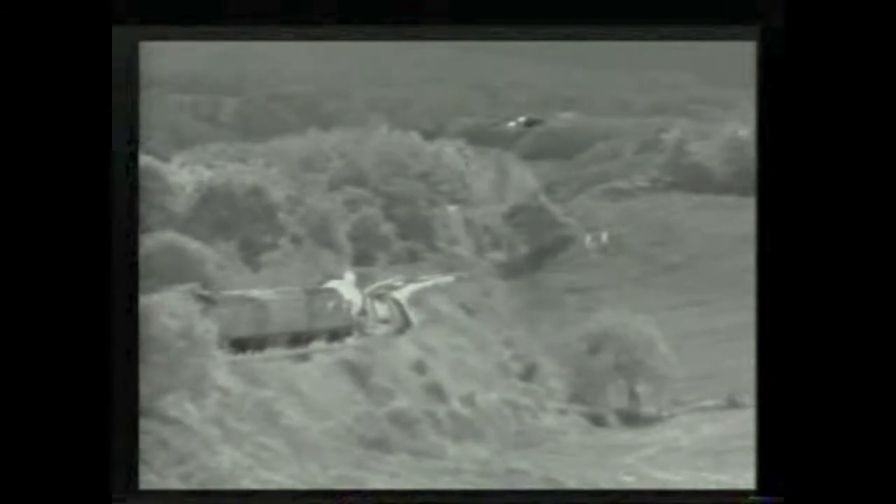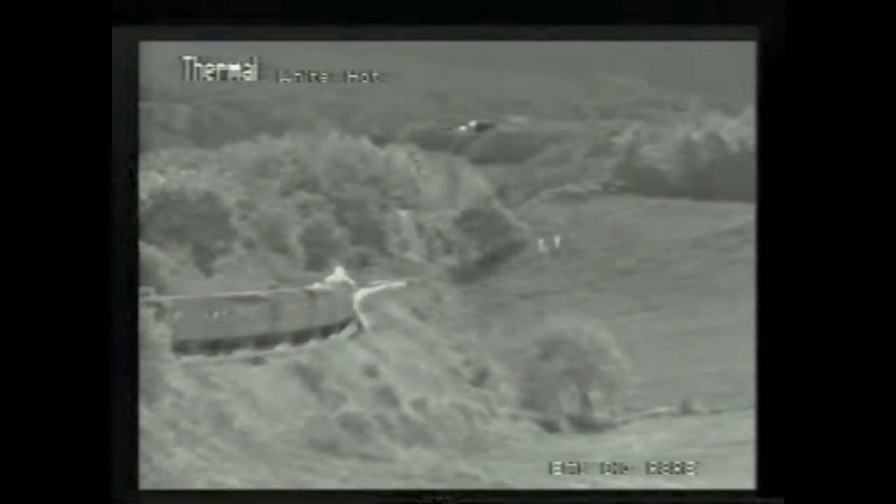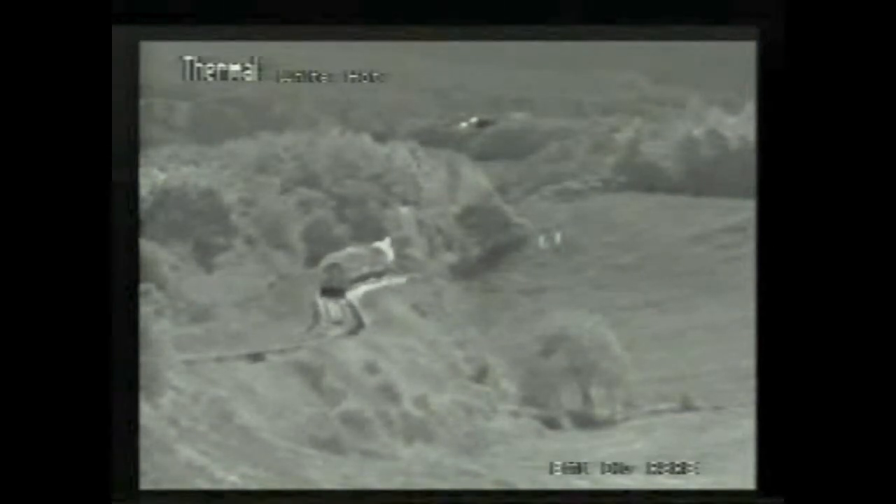Back to the thermal, you can still clearly see the train, and actually you can see two people standing in the field on the right hand side of the centre. Of course no chance of seeing them there, but you can just about see the train disappearing into the distance. Go back to the thermal to round the other bend, and you can see the wheels and everything are warm from the brakes rubbing on them. And back to the visible, and there we are, disappearing from view. Gone.